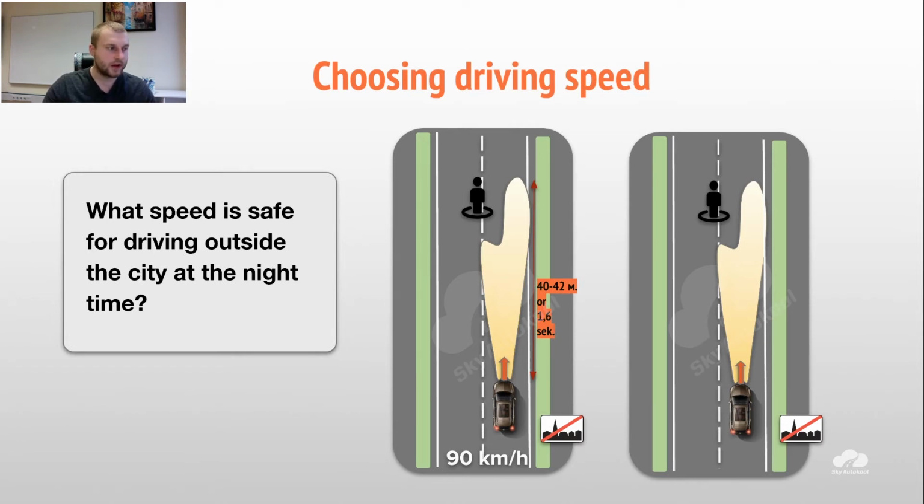Also, your reaction time still stays the same, 1 second. So this 42 meters you will pass in 1.6 seconds. Let's see. At 90, in 1 second of reaction time, you pass 25 meters.